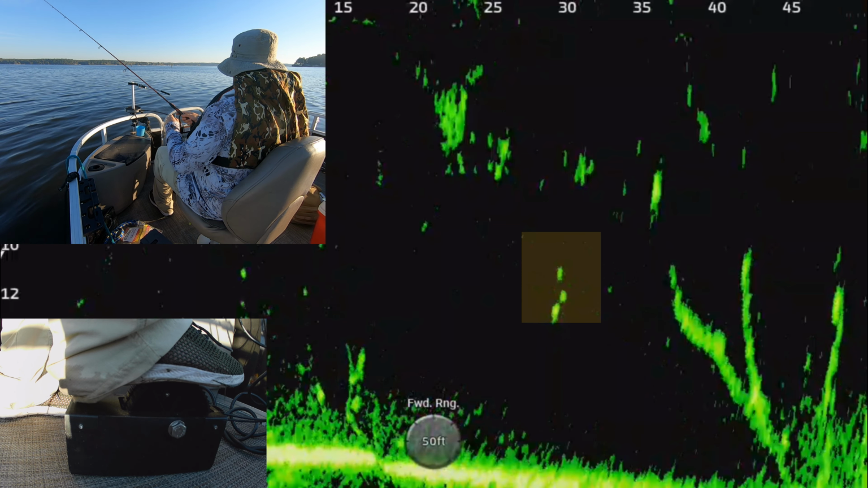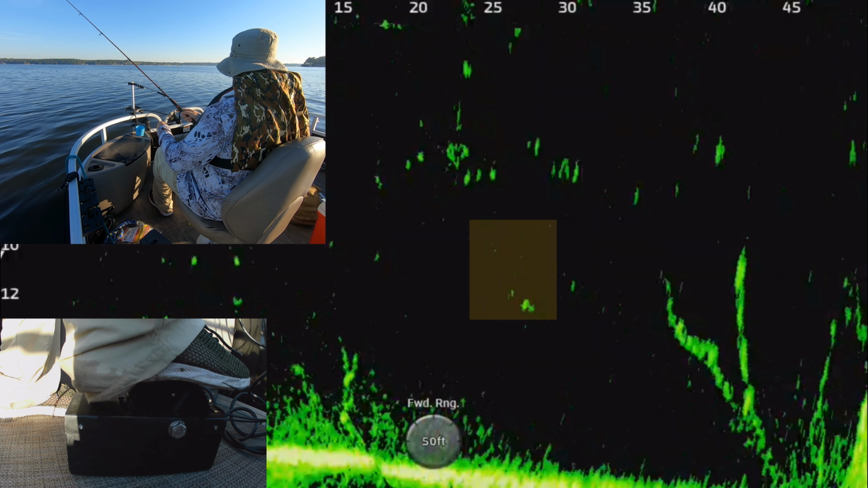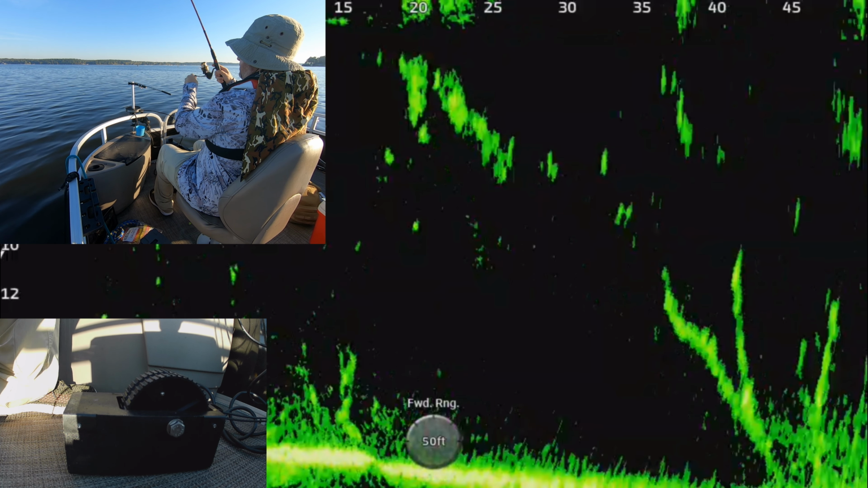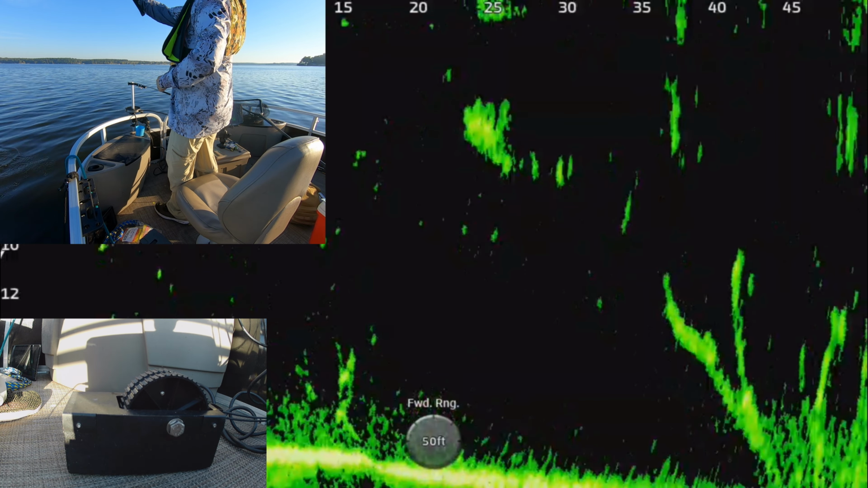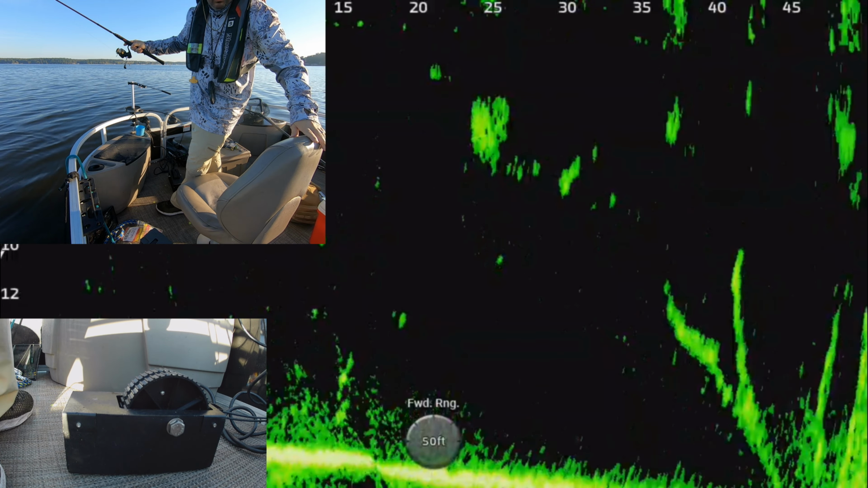And the boat's moving while I'm making this cast, so I'm having to adjust where I'm aimed the whole way through this cast. Here he comes. We got him. And this is out on Lake Darbonne. And this fish, oh man, that fish came off.